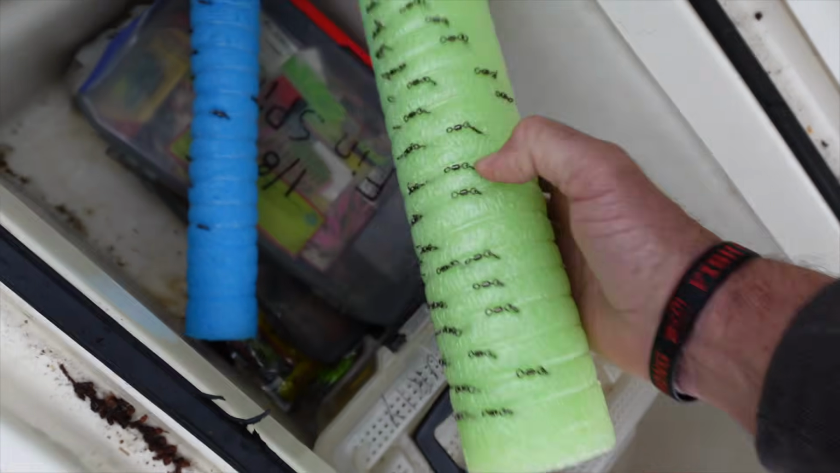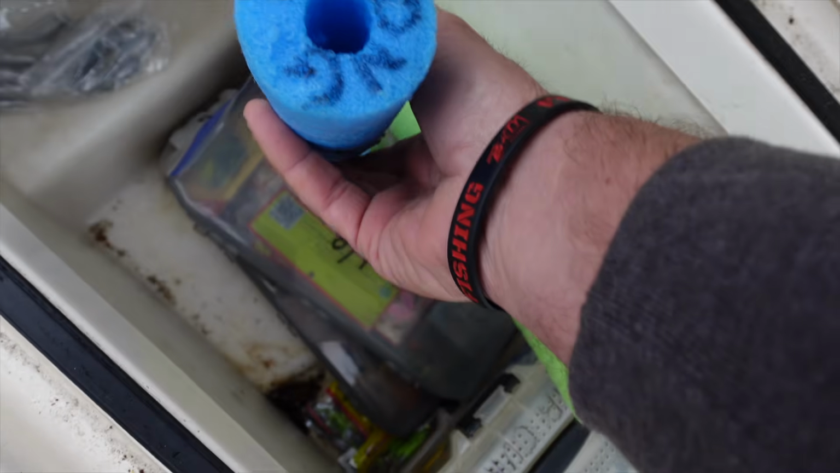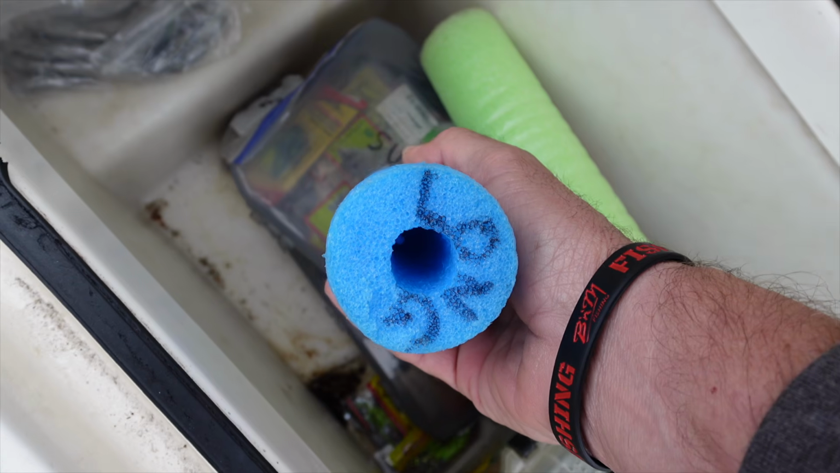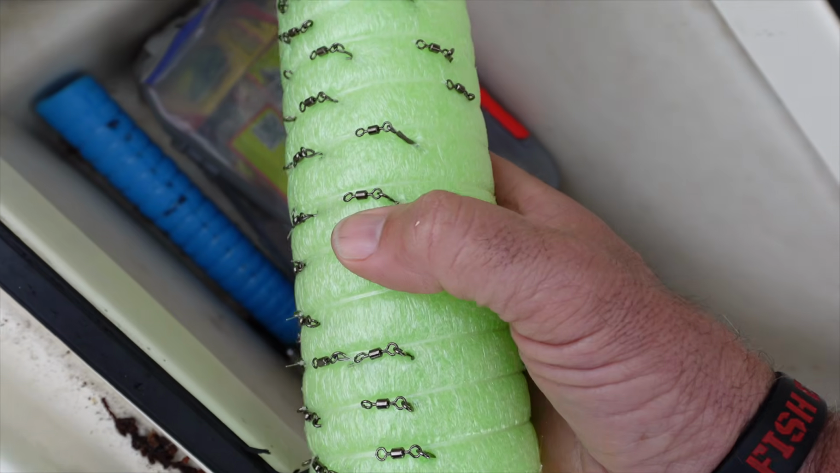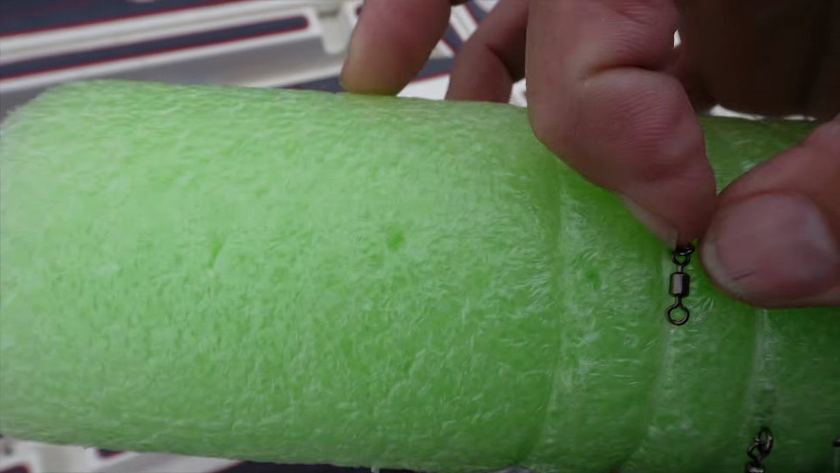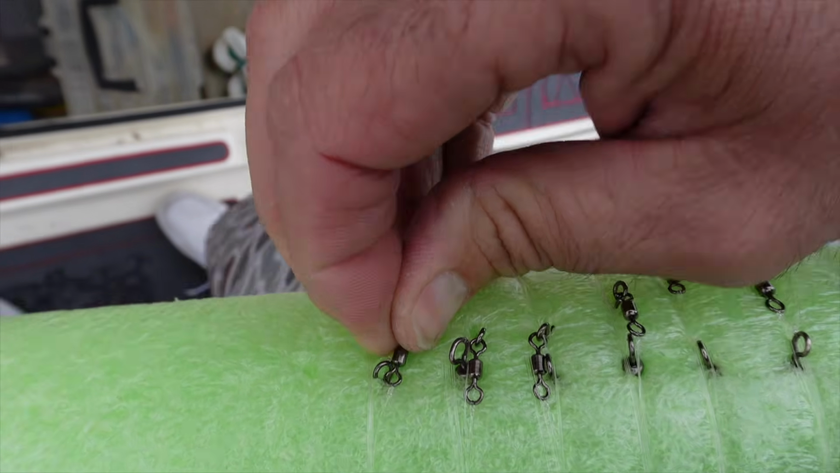Failure to prepare is preparing to fail. So we've got long ones that are a little bit longer than the 3. How much longer are the longer ones than the 3 foot ones? 5 foot. So these are 5 foot leaders, and these are 3 foot. If you take a look, you'll see that you've got the church tackle thing pushed in there. See that right there? Just push them in there to secure them. Pretty ingenious.